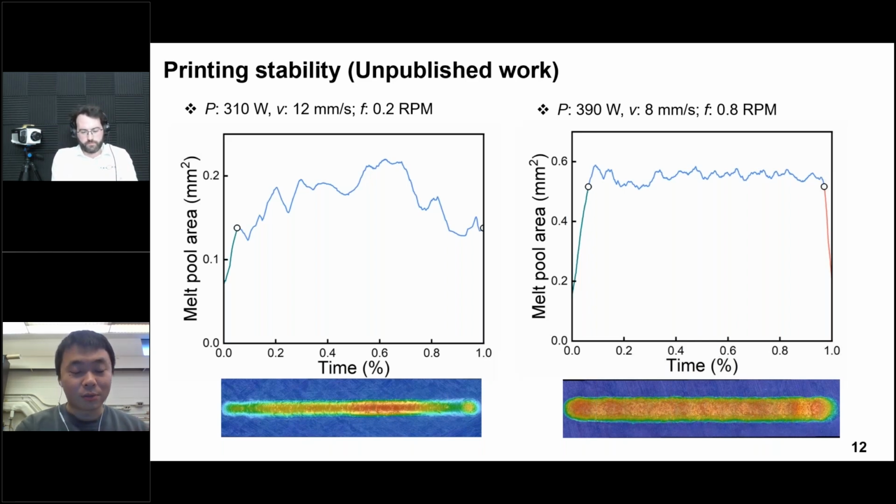For the IR camera we have in our lab, capturing images is not an issue. It can easily capture a lot of images. The only challenge is how you analyze that data. We are trying to use machine learning technology to analyze the data and provide the feedback at the same time, and put the feedback into our machine to change the processing parameters. That's what we are trying to do in the next step.